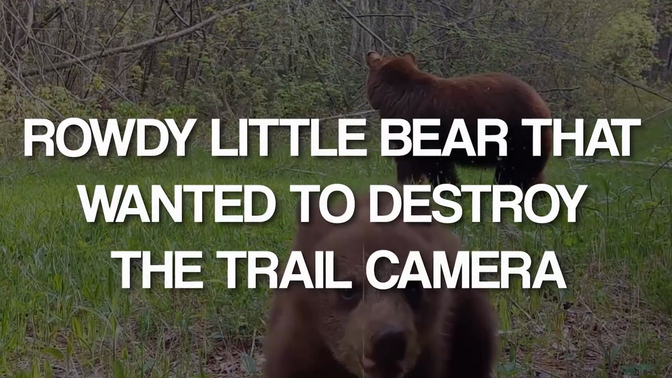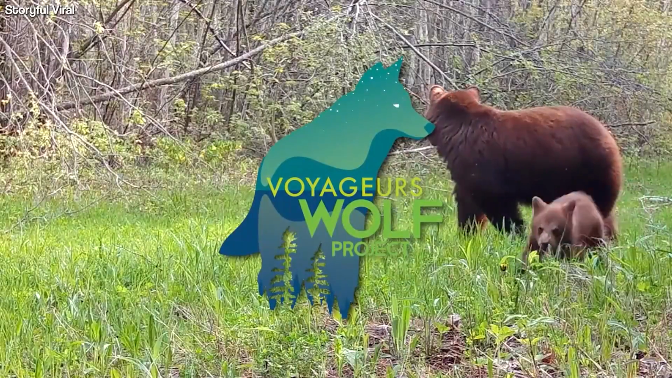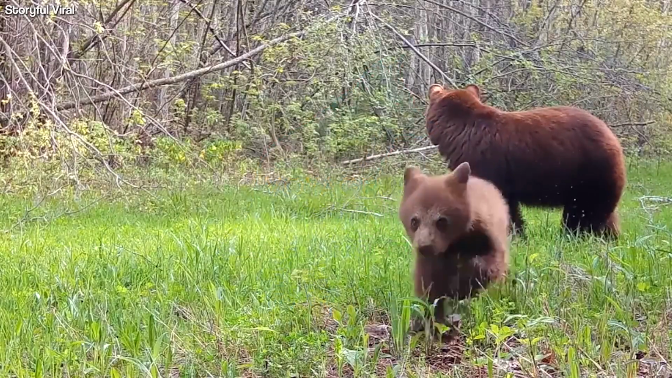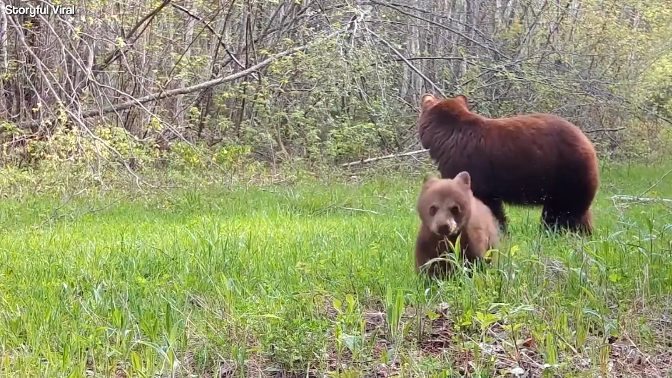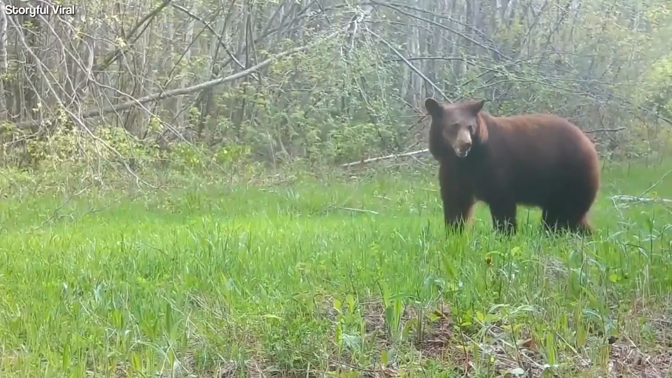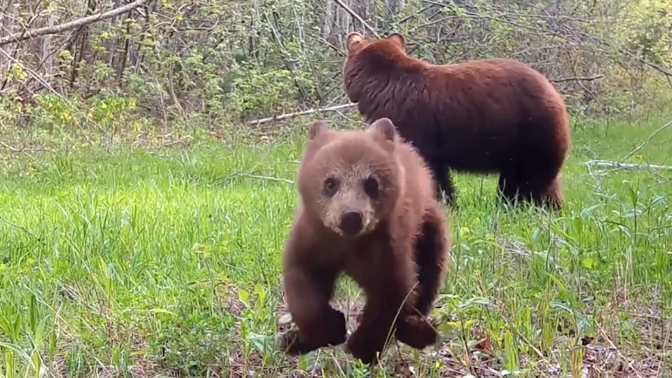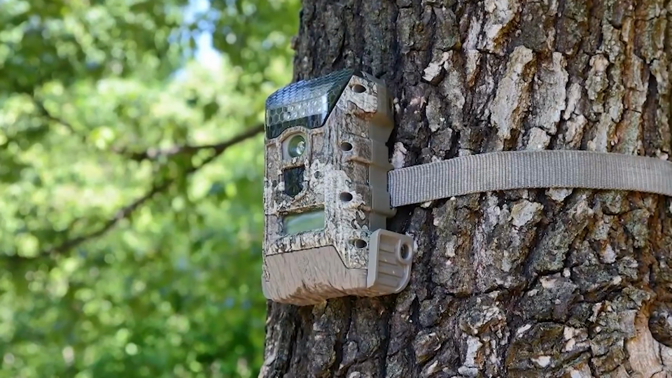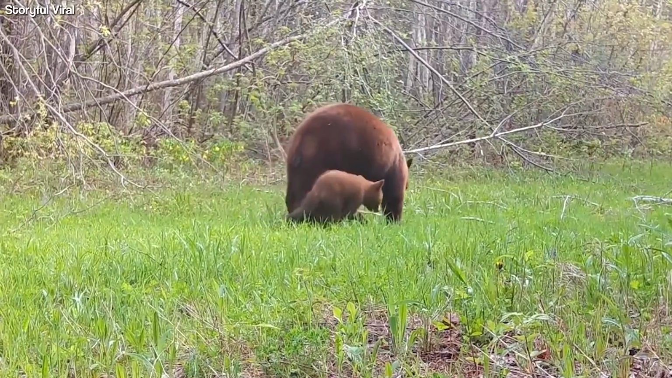2. Rowdy little bear that wanted to destroy the trail cam. A trail cam from the Voyageurs Wolf Project recently had an adorable run-in with a local cub in the forest of Minnesota. In this footage, we can see an aggressive yet very cute little rowdy bear who wanted to destroy the trail cam. This video is the perfect illustration of how children behave in their homes.